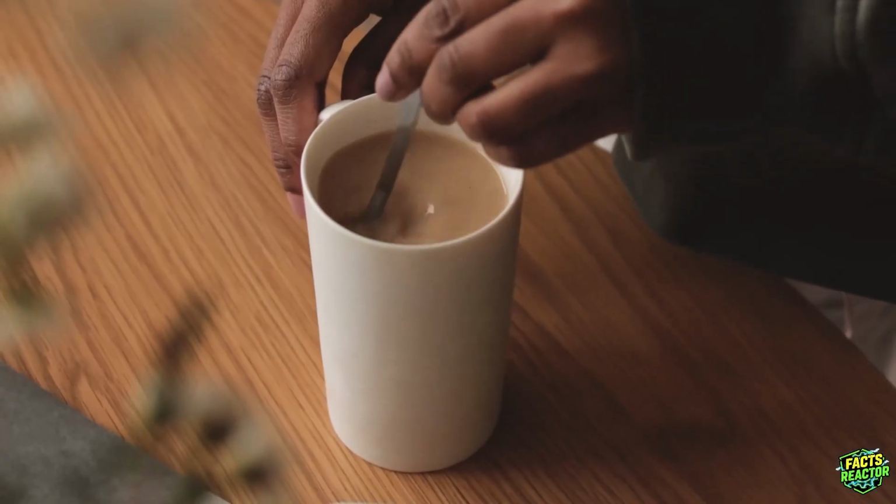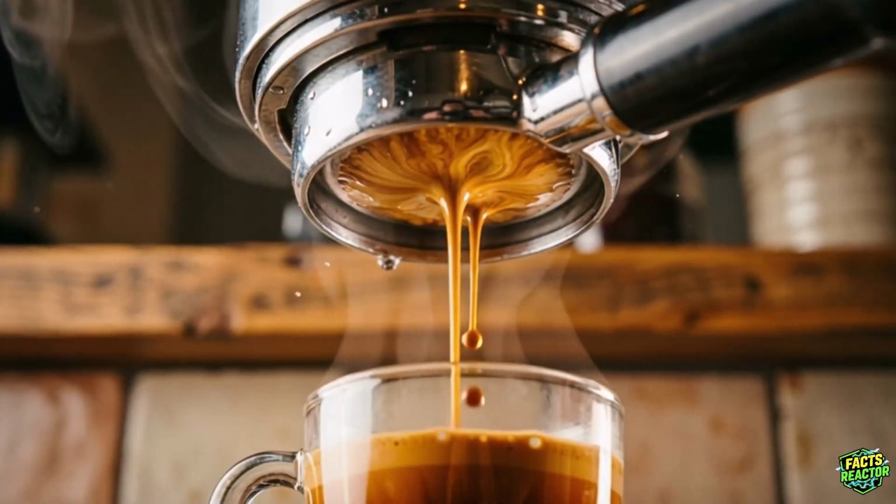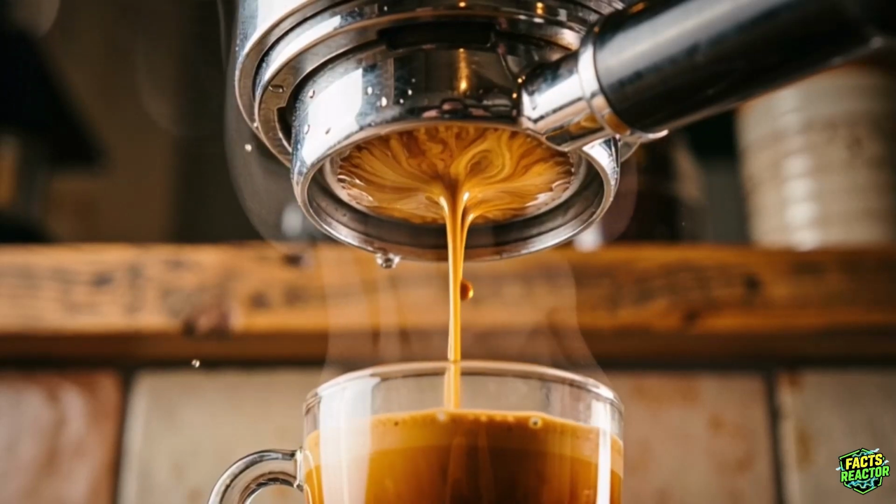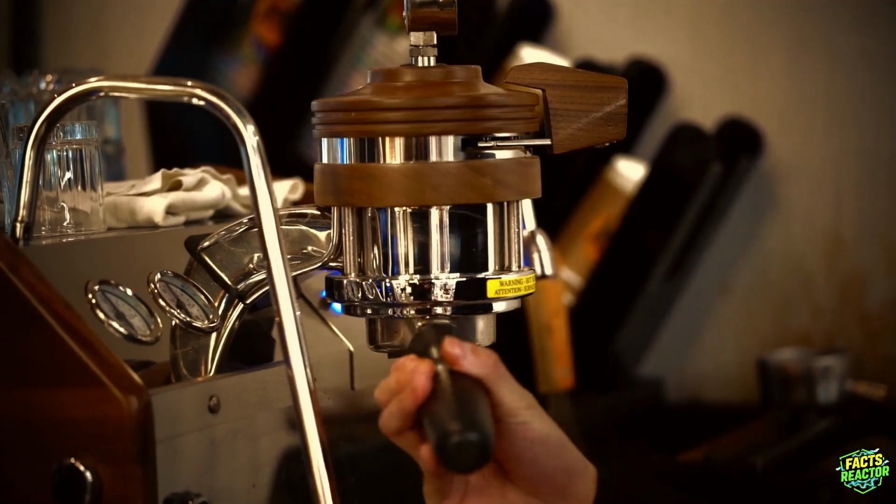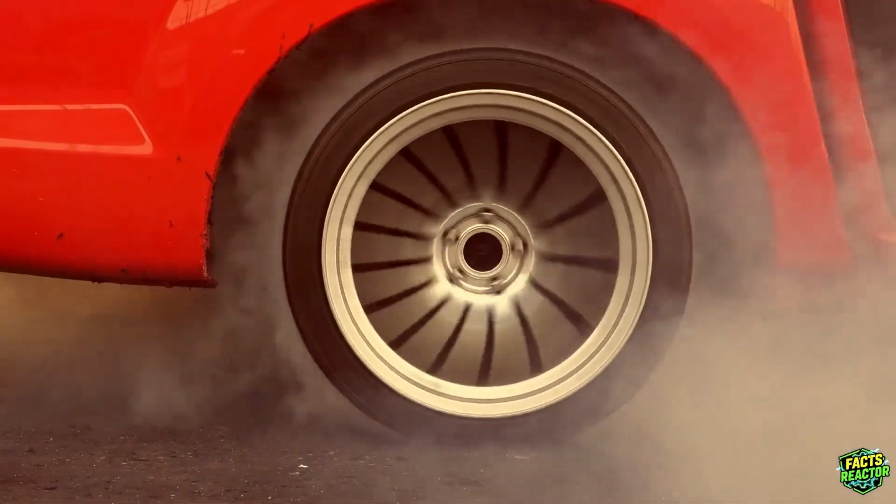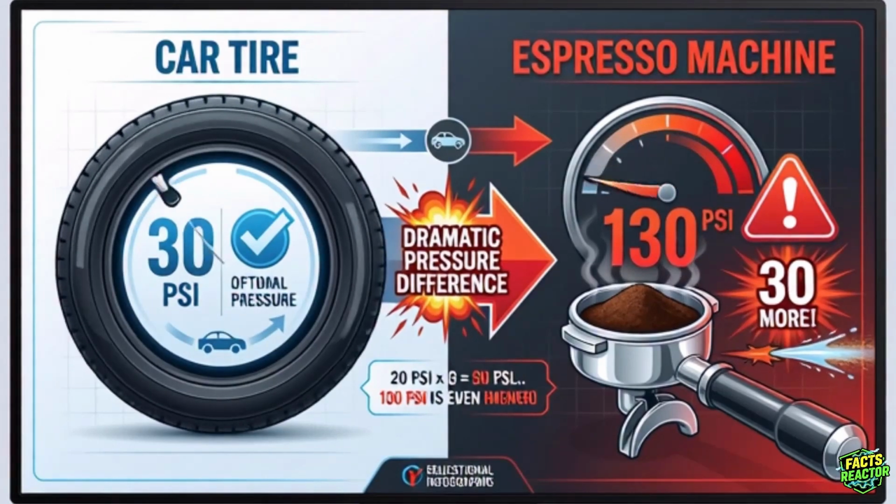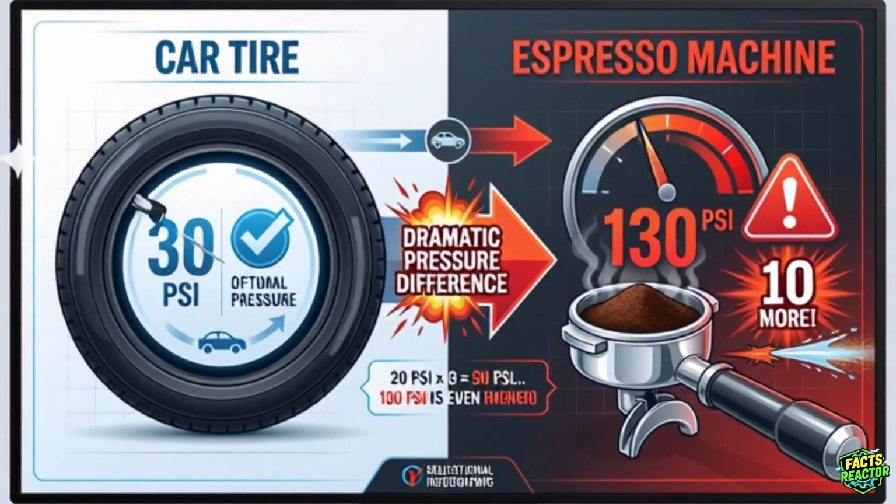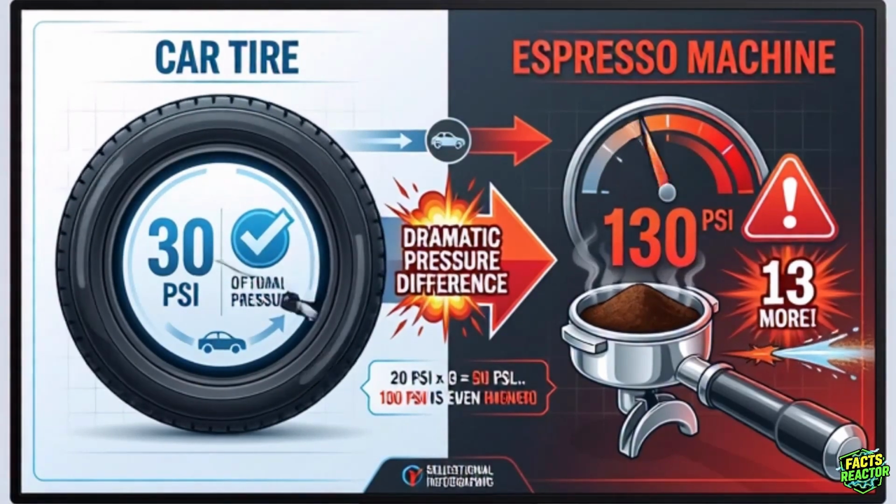But forget room temperature coffee. Let's talk about how espresso machines create pressure so violent they literally rip molecules apart. 9 bars of pressure. That's what happens when you press that button on an espresso machine. To put that in perspective, that's 3 times the pressure in your car tires. We're talking 130 pounds per square inch, forcing near boiling water through compressed coffee grounds in 25 seconds.